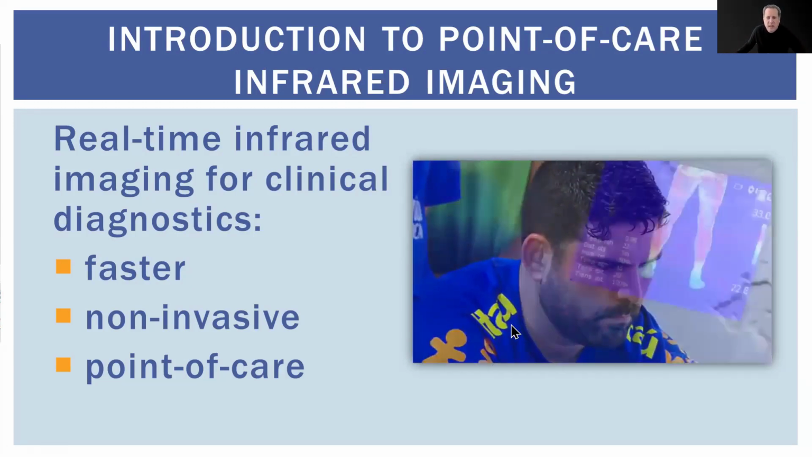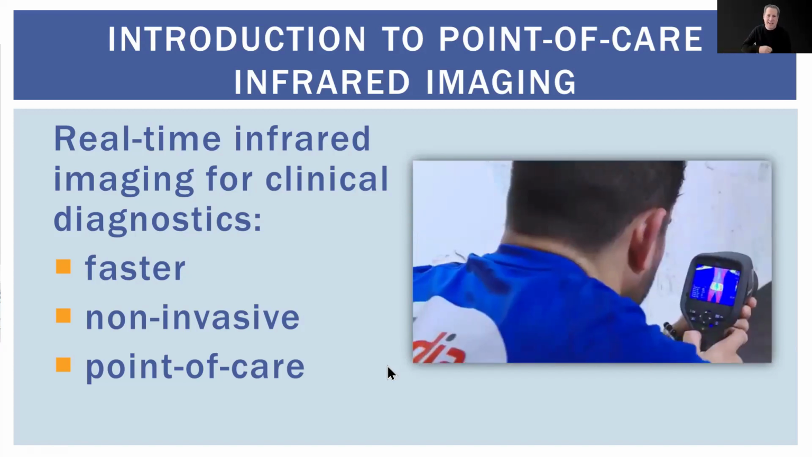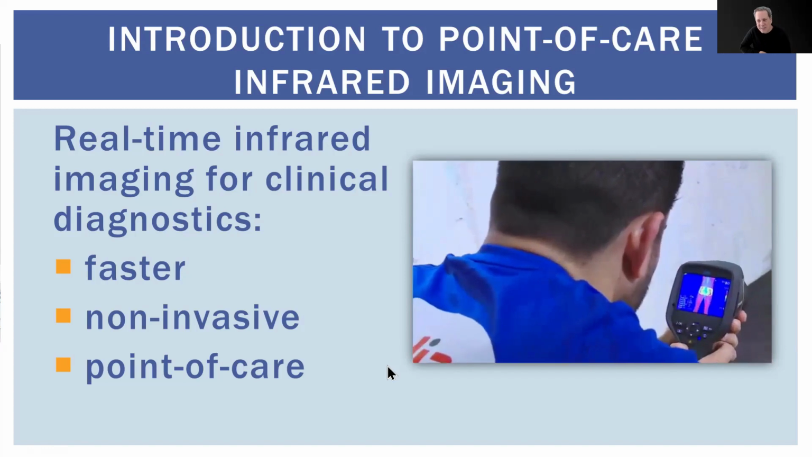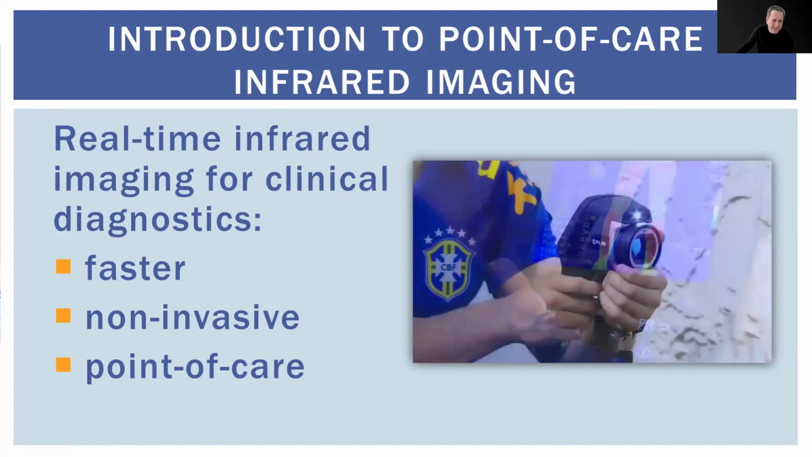This is my colleague evaluating a player with infrared point of care. Oops, I've just revealed the secret of our Brazilian national football soccer team. I can say the player's name now.